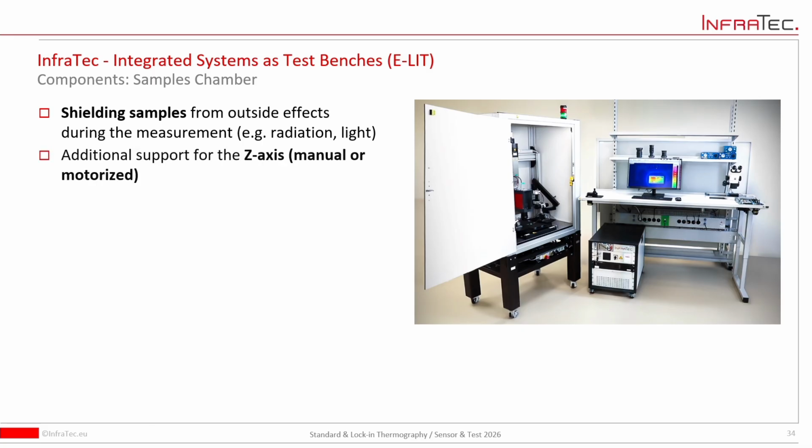Okay? So the chambers are required for preventing everything inside from environmental impact, due to moving people, due to other guys in the room, and so on, so that the environment will be stable during the lock-in process.